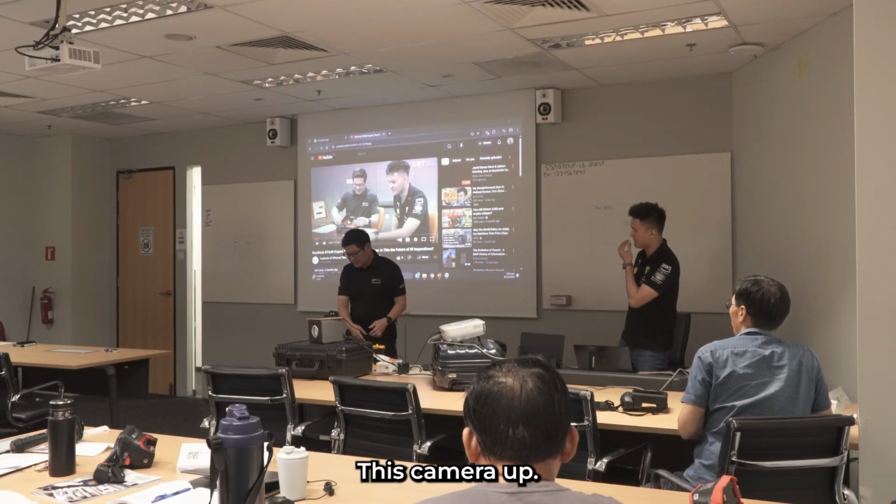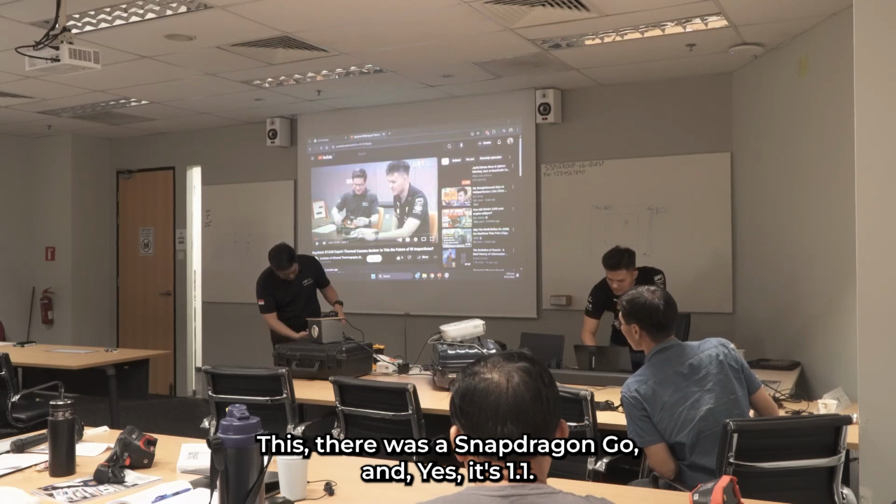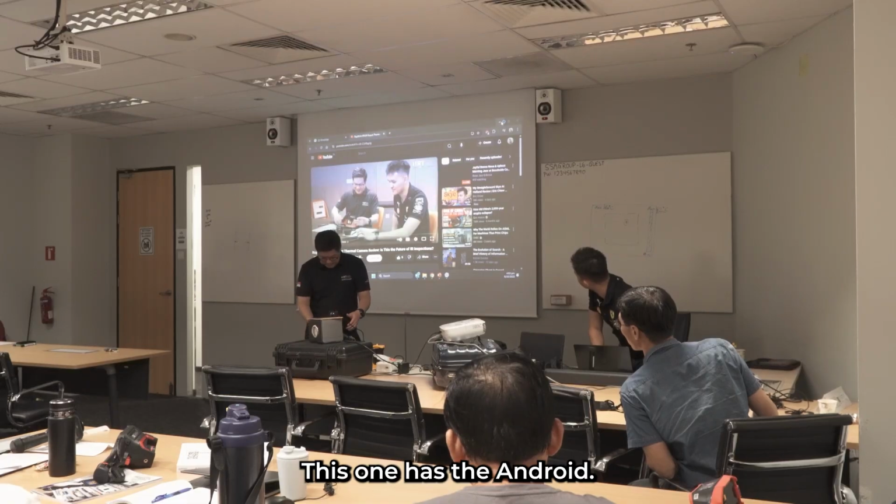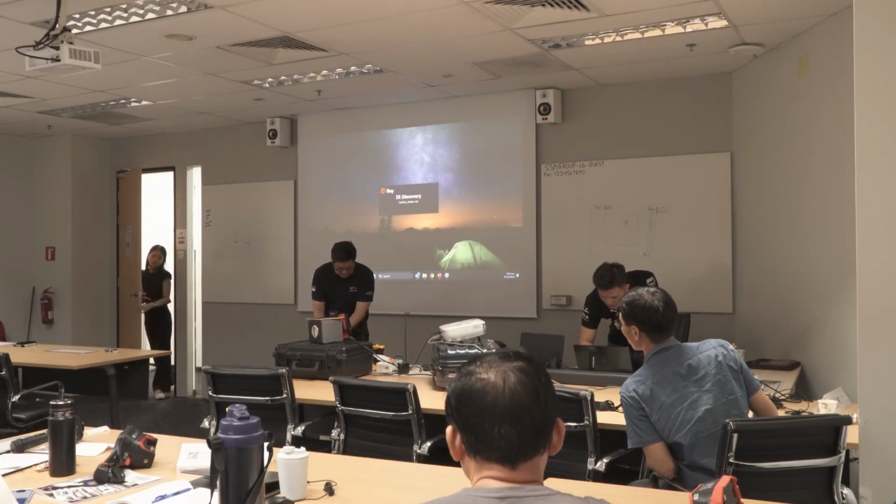So if you all see, this camera is starting up, right? There was a Snapdragon logo and it has its own OS. This one has Android. It uses a form of Android OS.